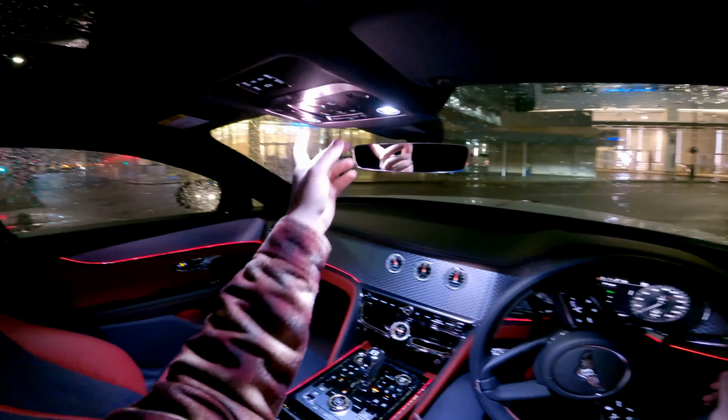And performance-wise, I've mentioned the performance figures. It's not the fastest thing in the world. I mean, it's faster than 90% of the cars on the road, but it won't leave you speechless. It's quite a heavy car.